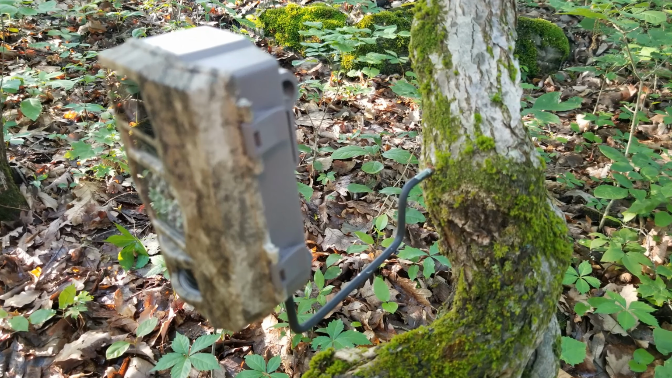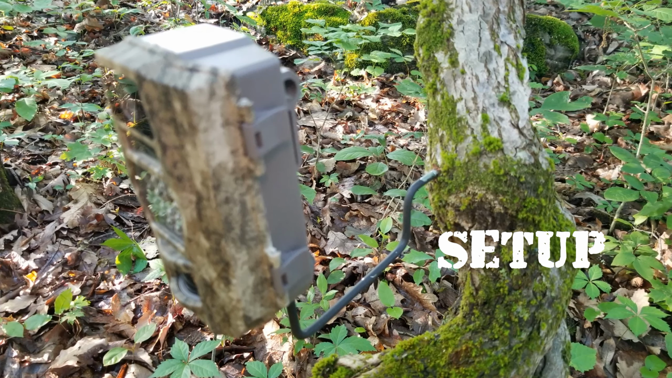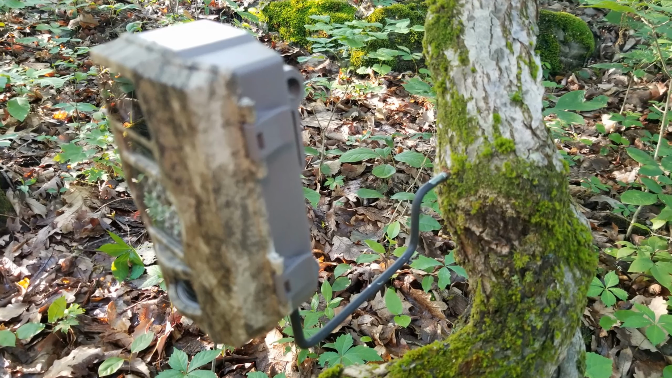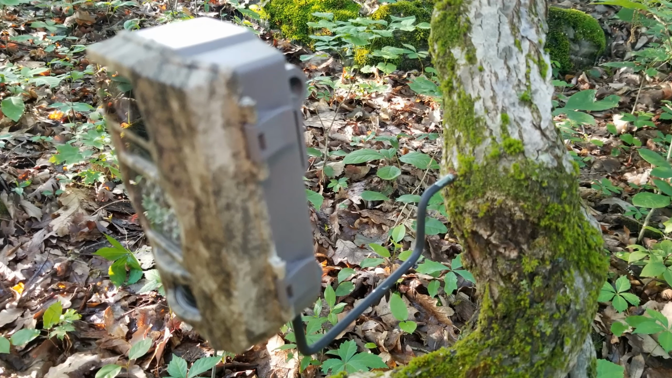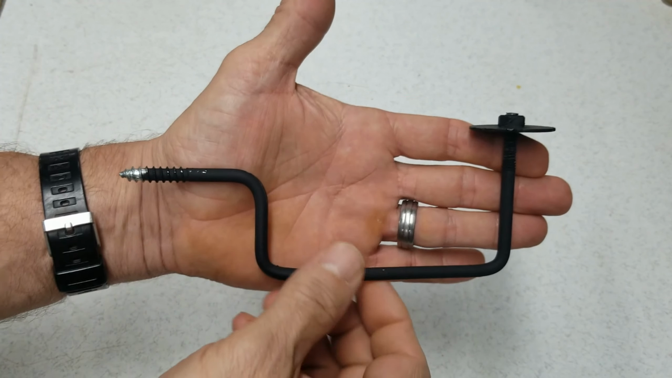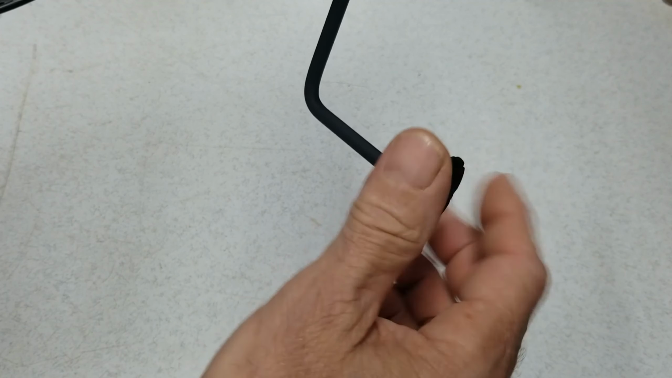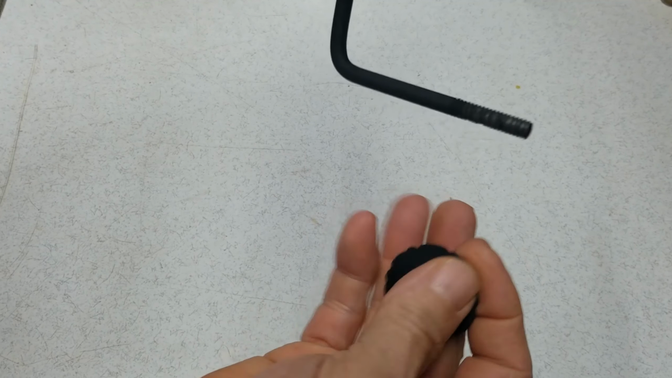Now, for placement, you can set these cameras up on the pole method like this with a rod, which I like to use because they're easy to change in and out. But a lot of places won't let you do stuff to a tree, so you'll have to use a strap on them. You can buy these pole mounts, but I just make one. The easy way, and really cost effective, is to buy an old ladder hook.